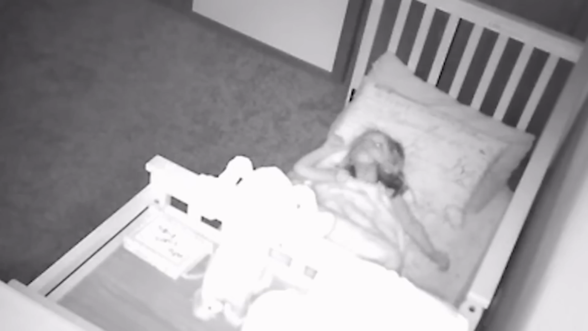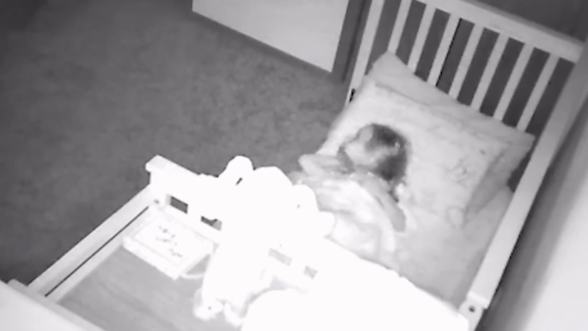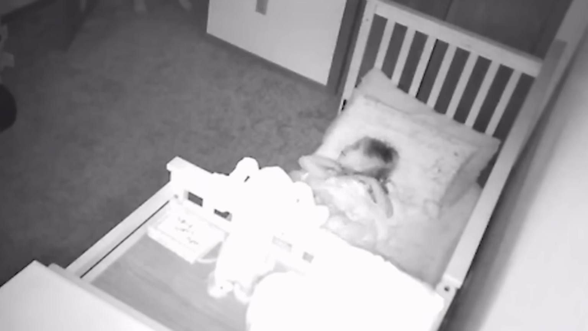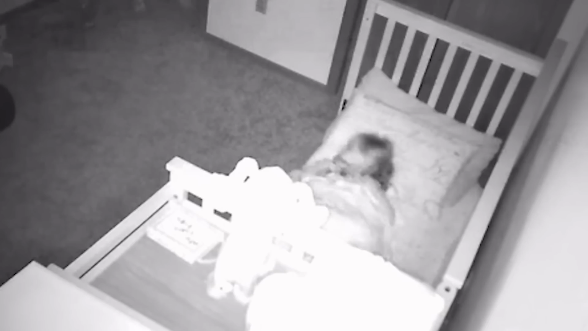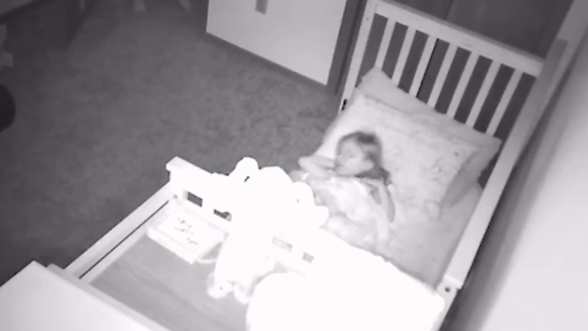Soon after, the mother comes to the room and asks her child if she has a cat in her room. It becomes more peculiar when the child responds that there was no cat in the room. Is there a cat in here?